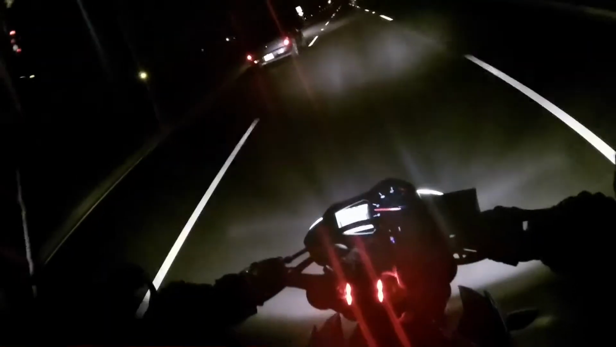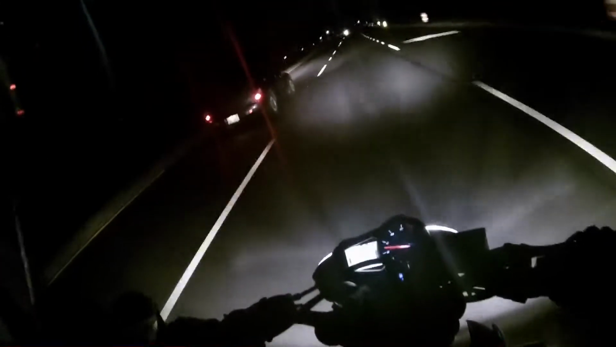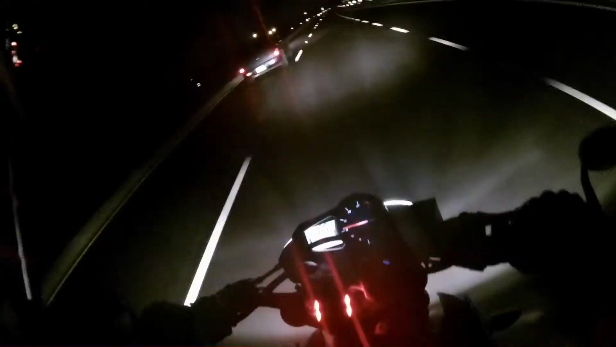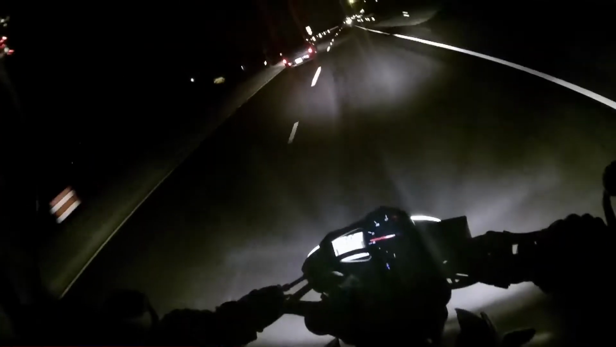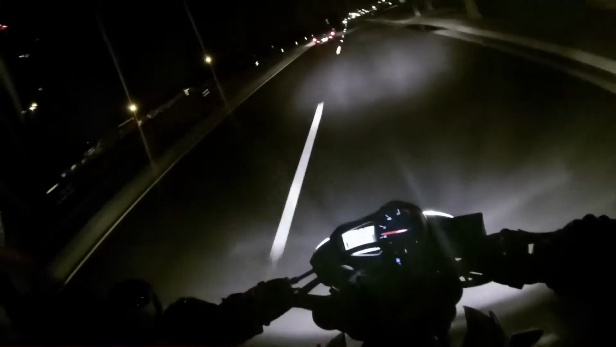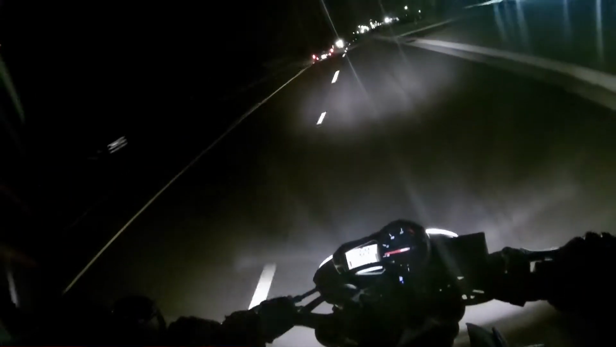Anyway, yeah, I've been riding about 6 months, second bike. Looked at a couple different bikes, and pretty much chose this just because it has enough of the power of the Super Sport, but it's still comfortable. Personally, for me, street fighter, naked bike, whatever you want to call it, it's the way to go.